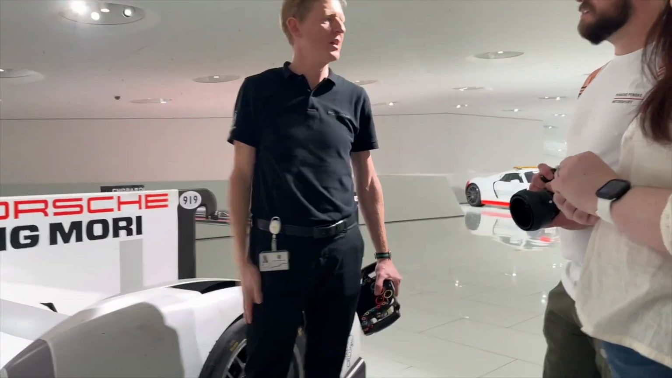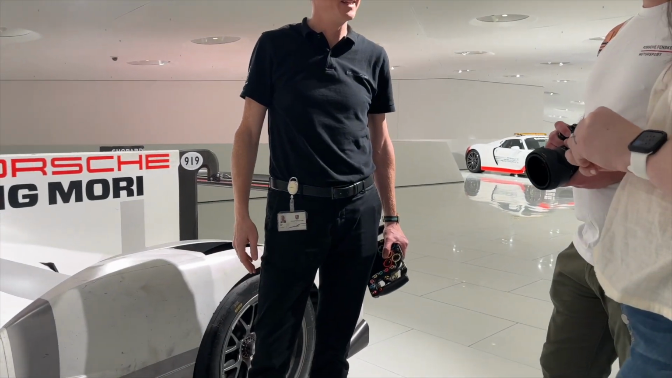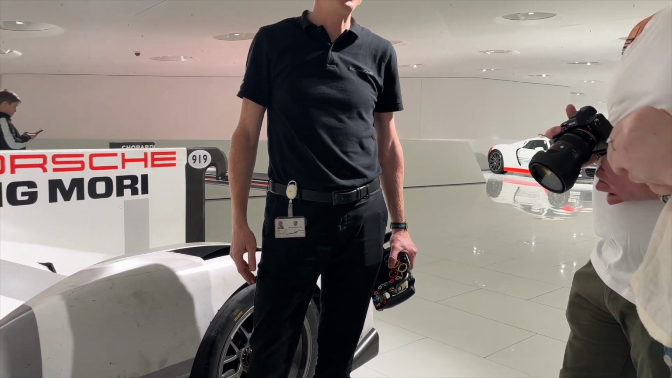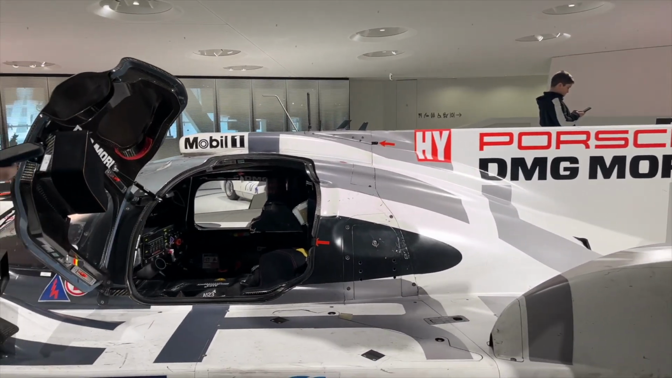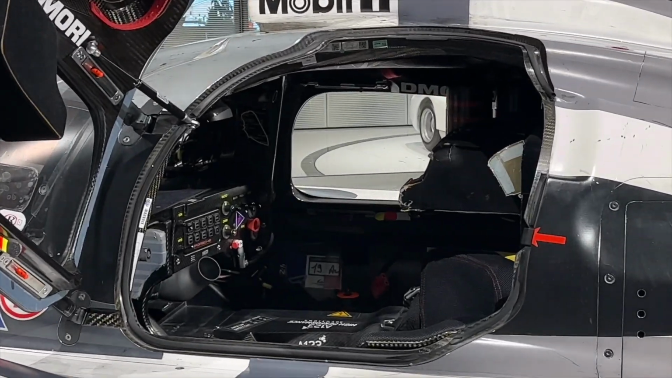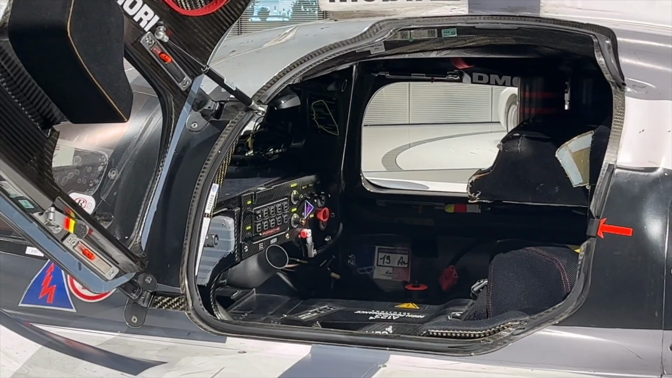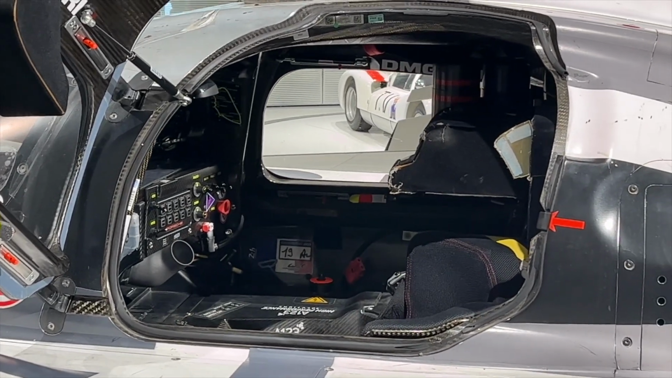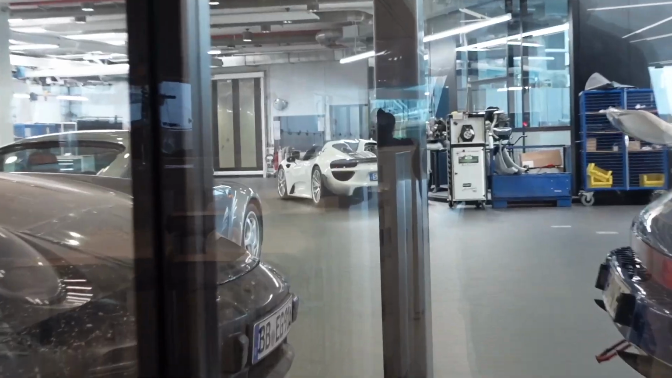We have all the 919s we own, but at this moment only this one is here in the exhibition. It's hoping to find... You cannot get everything, you know. Yeah. But I can share a link with you. I did a tour in English in our top secrets storage facility. I can share the link with you if you're interested.